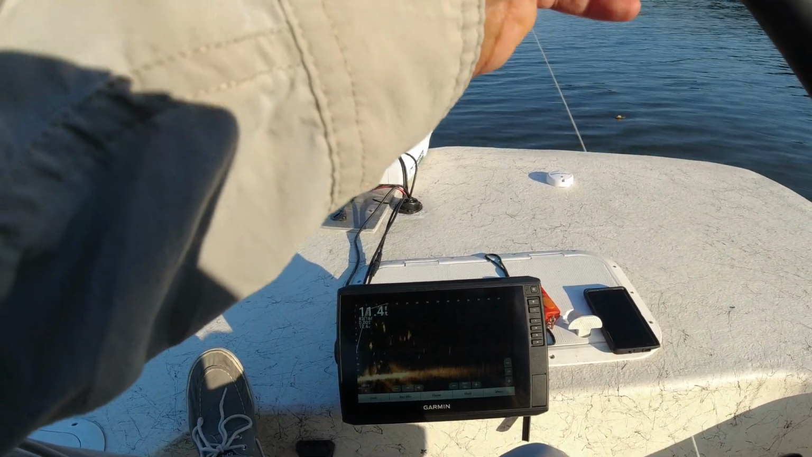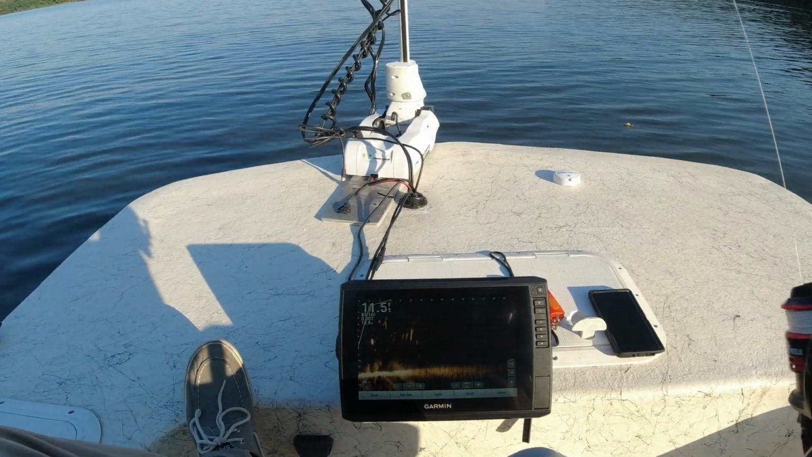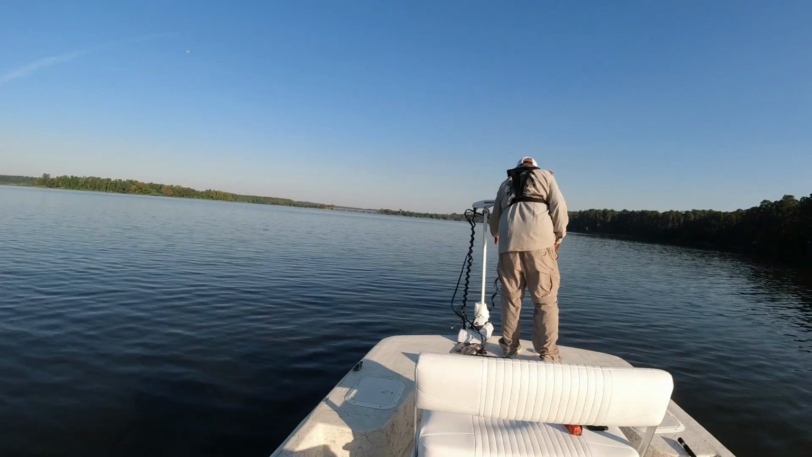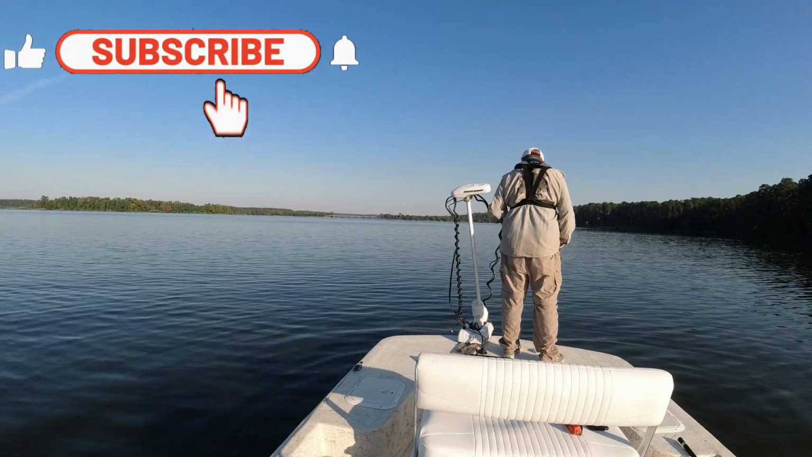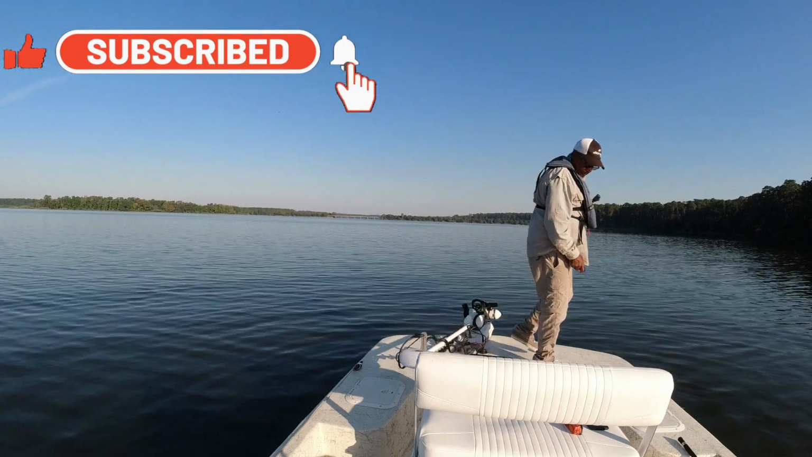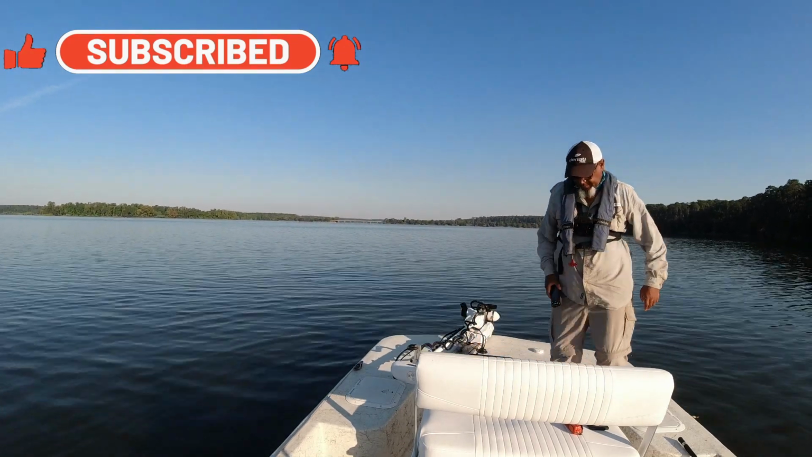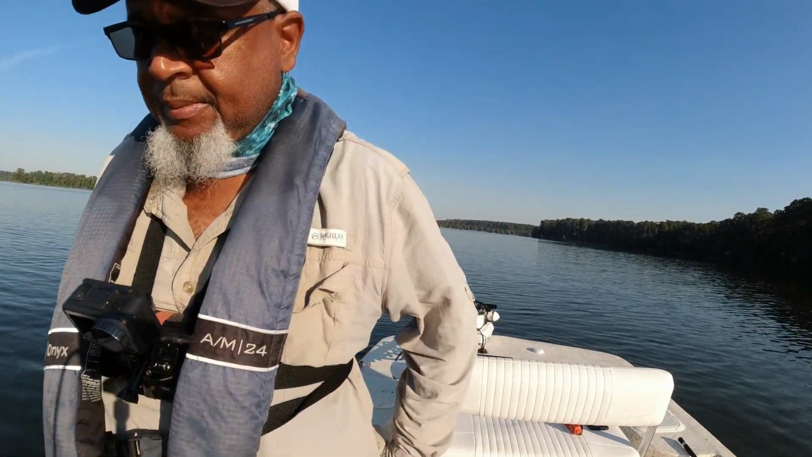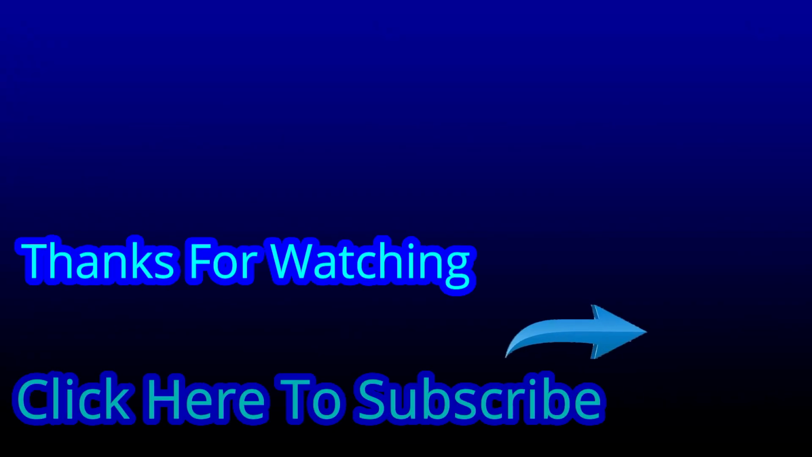One other thing that I will say is don't get locked on a spot, because even though you have live scope, you can see fish down there. One thing that you will find out real soon is you'll spend a whole day sitting there trying to make an inactive fish bite. So if you feel that those fish are inactive, hey, it's time to pack up and hit another spot.